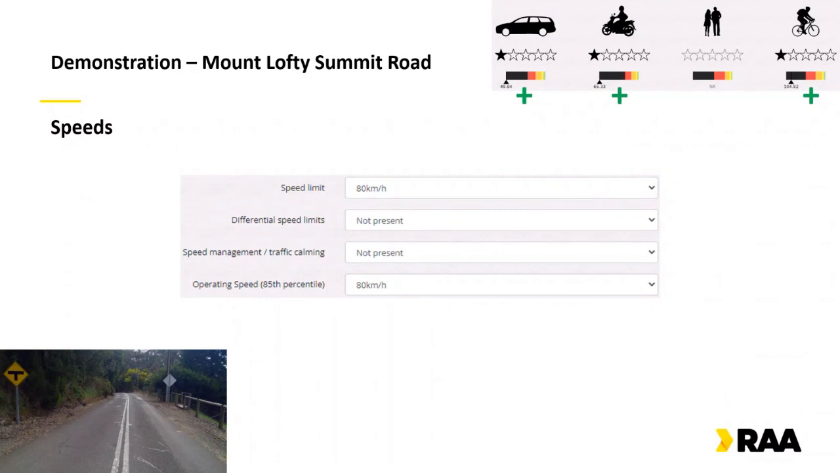The thing to note with this, we've got a speed limit or an operating speed, which is the 85th percentile speed. Generally, we'll use the speed limit unless we've got a good amount of information to say that the operating speed's higher than the speed limit. The model will take into account the highest of these 2 limits.